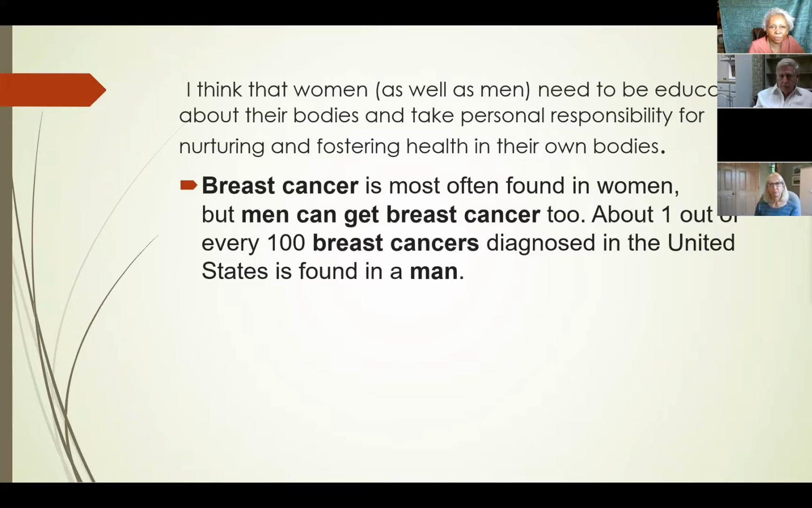Shanna touched on this quite a bit. She talked about how most breast cancer is found in women, but a lot of men get it too. We don't talk about men. And what I found was that 1 in every 100 breast cancers diagnosed in the United States is found in a man.